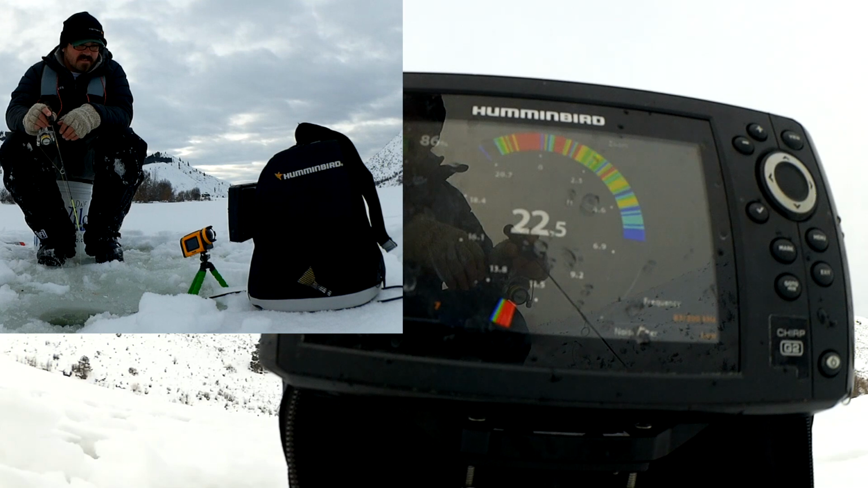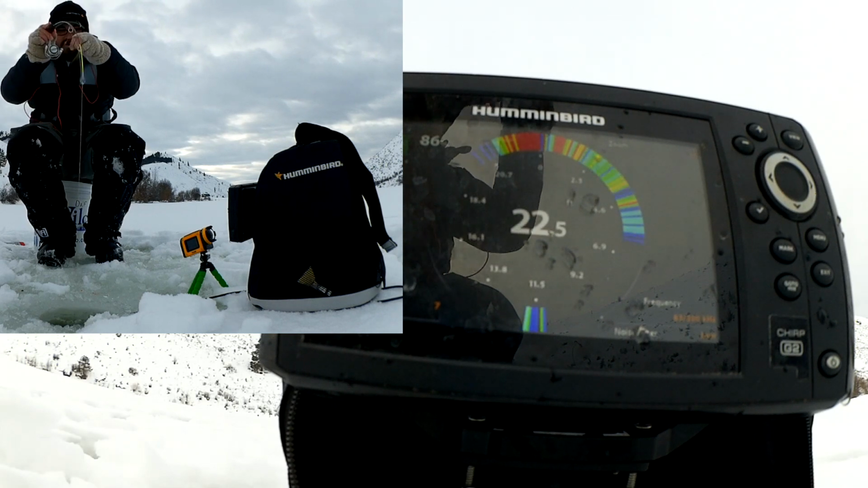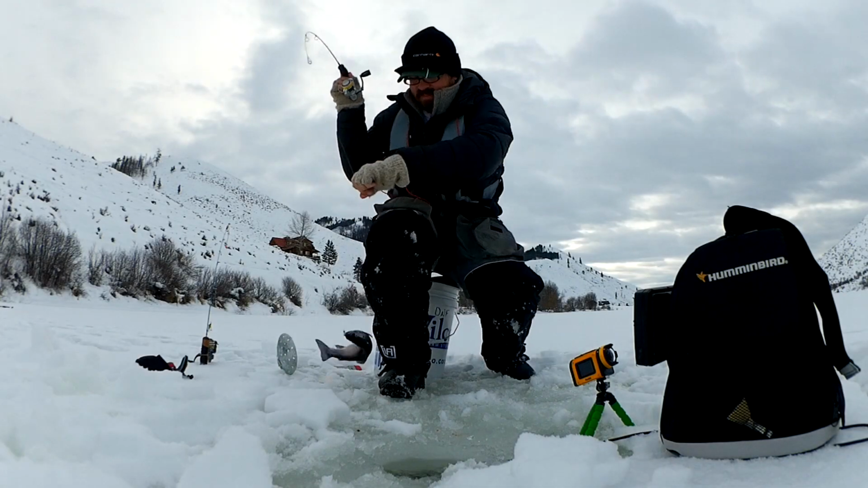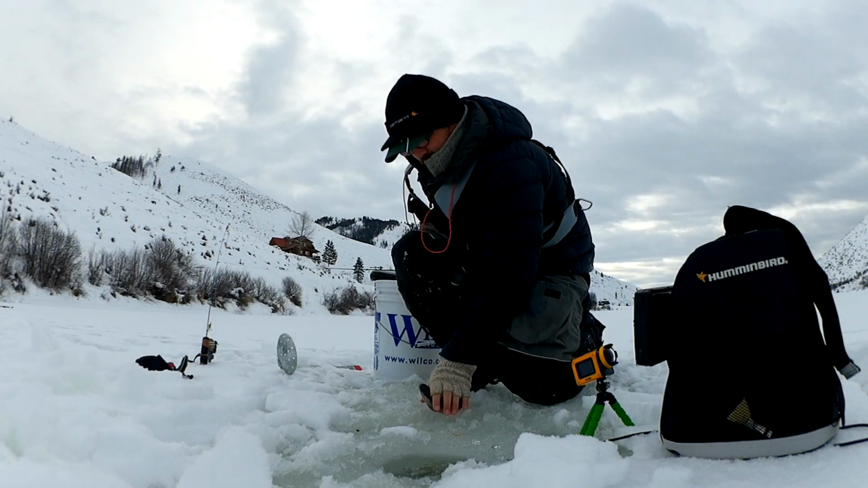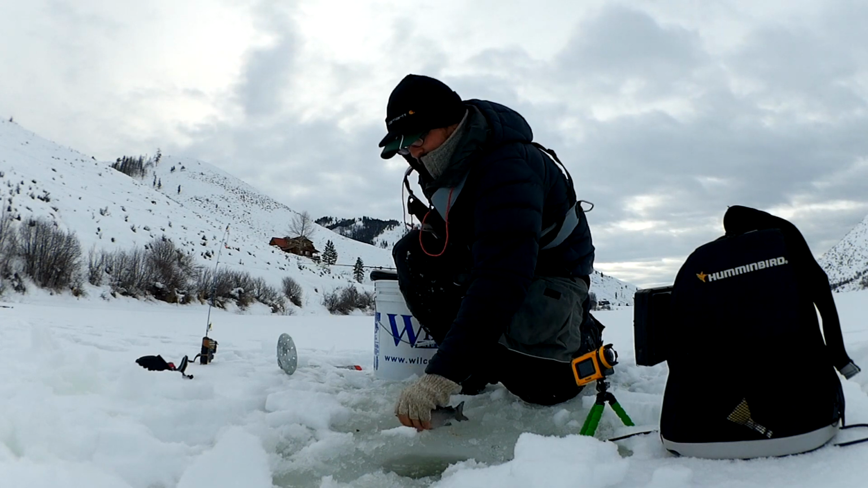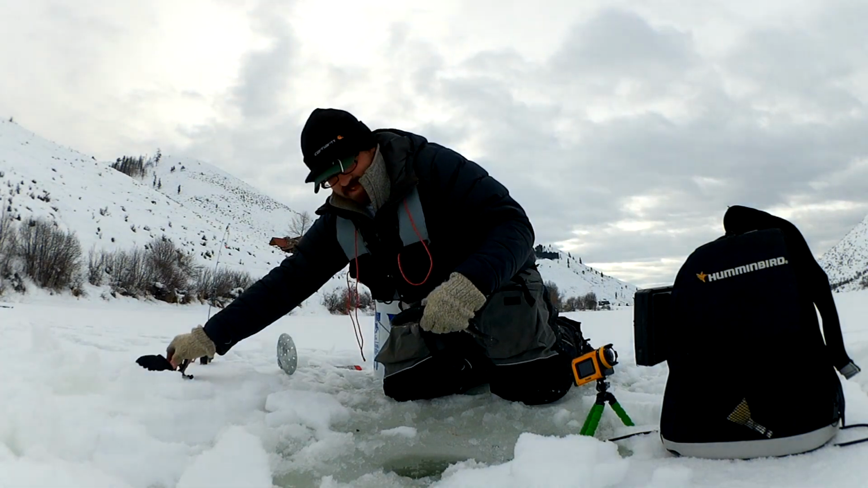Still there. 12, 13 feet. There he is, got him. Got him, got him, got him. Okay. There we go. Another little pretty rainbow. Come on, buddy. There you go. Electronics will make it easy.